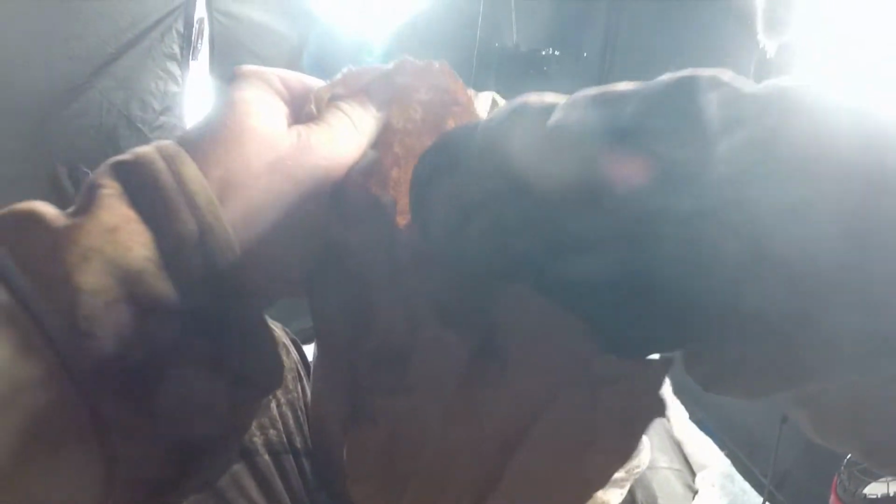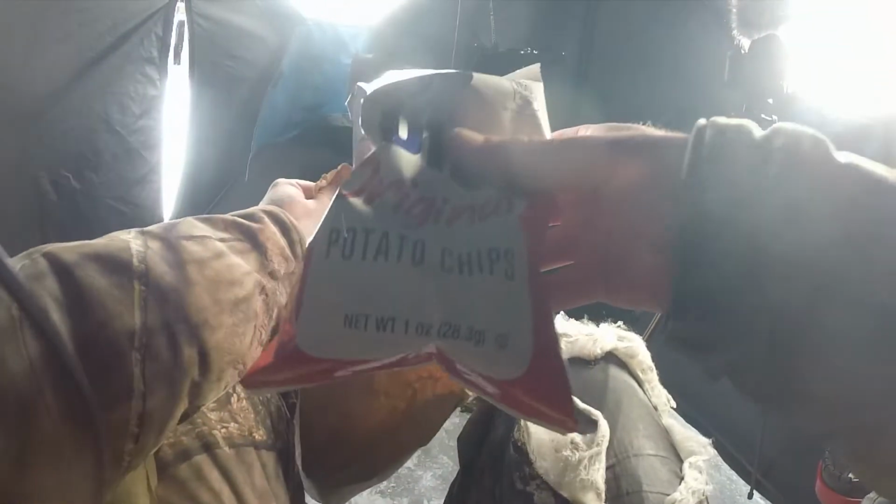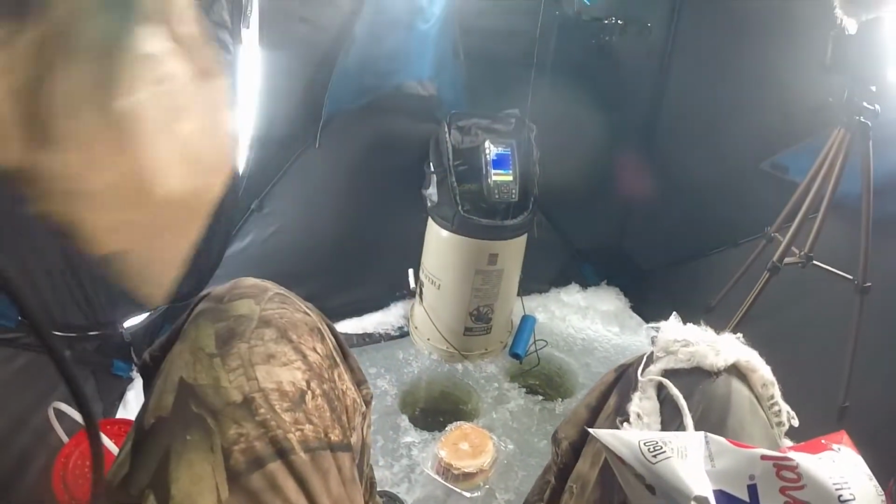Alright, well, one of the best things about ice fishing. Got a blueberry muffin. Got some chips. Gotta have the roast beef. Oops. And a Powerade.